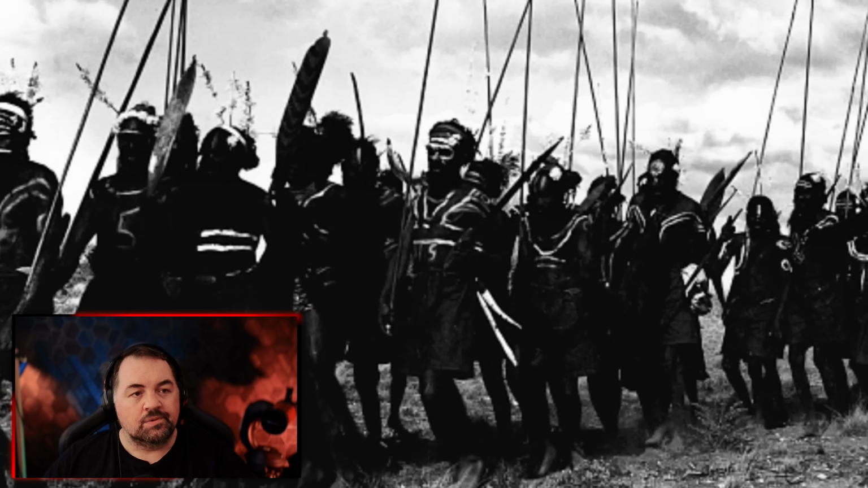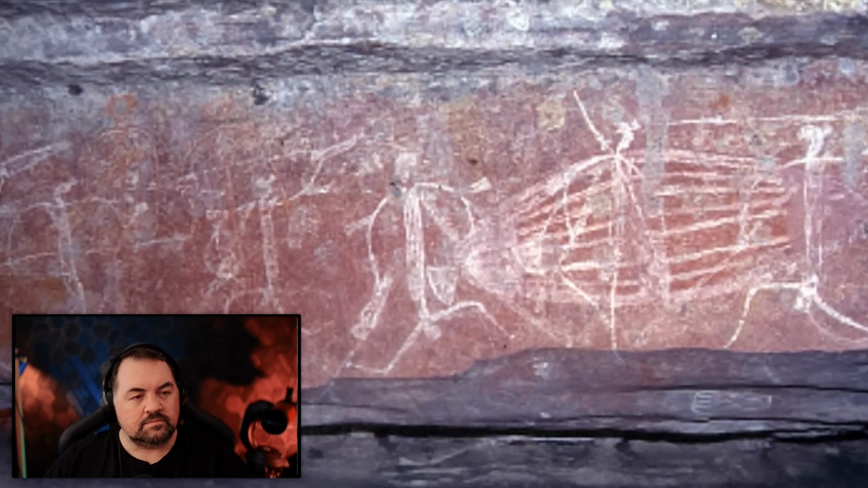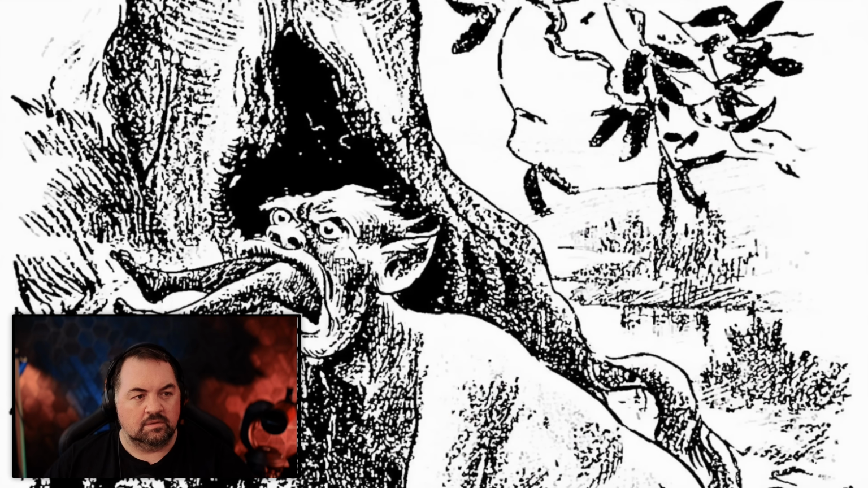Going back centuries. All of the Aborigines down there have drawings on the walls of caves depicting these things. They're prevalent in their storytelling traditions as well. But then the settlers came in the late 1700s, and they too.